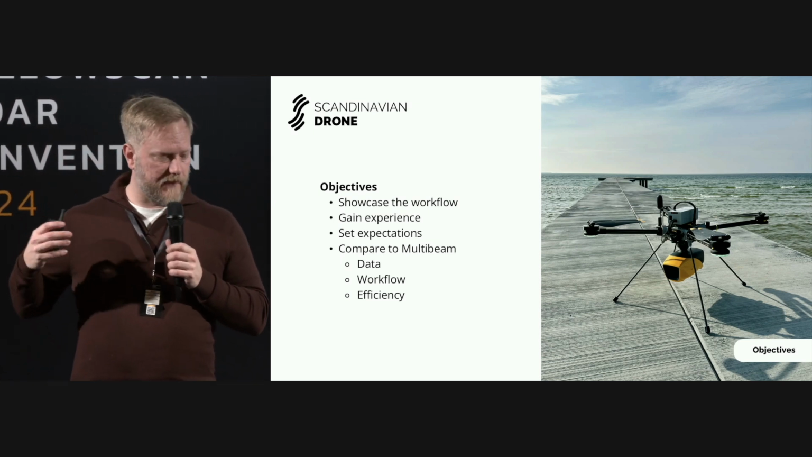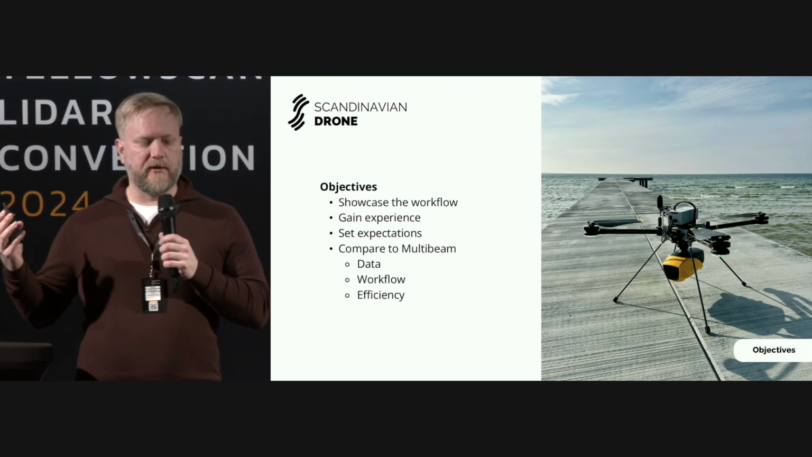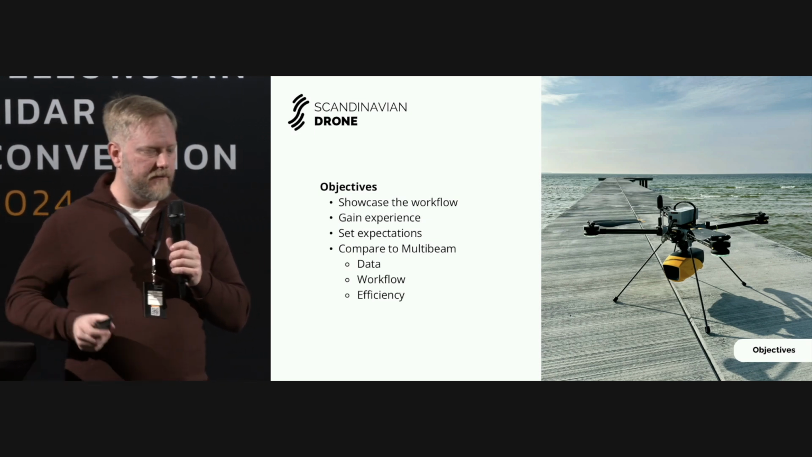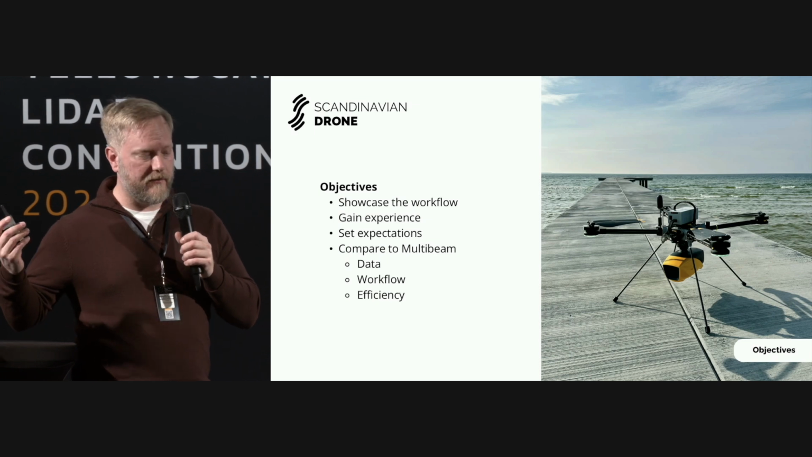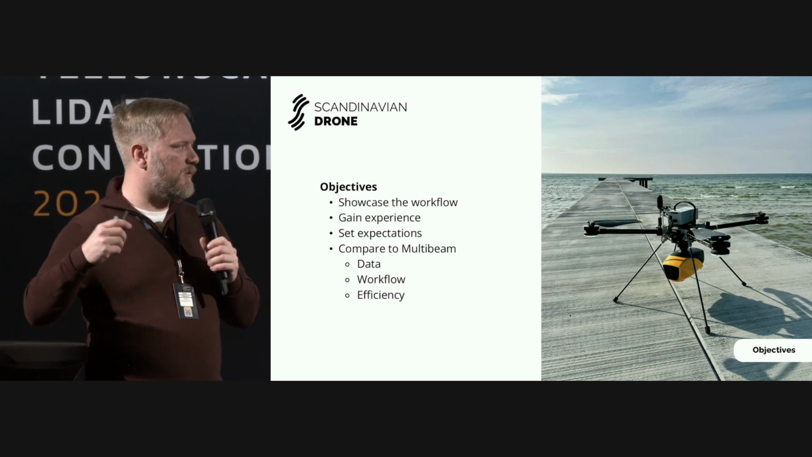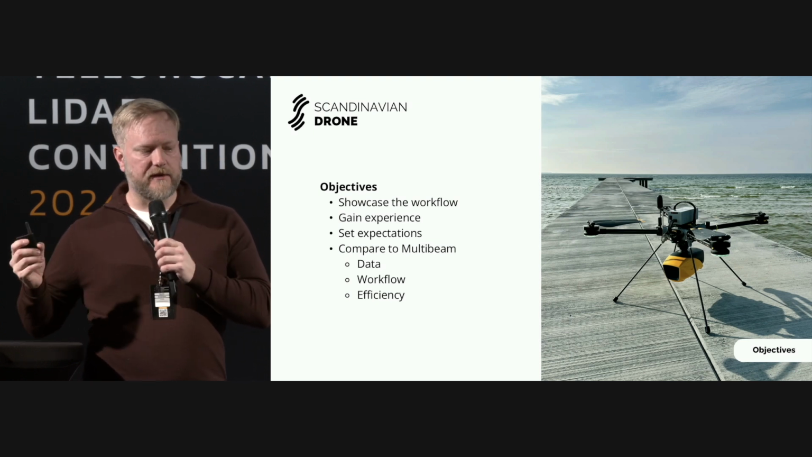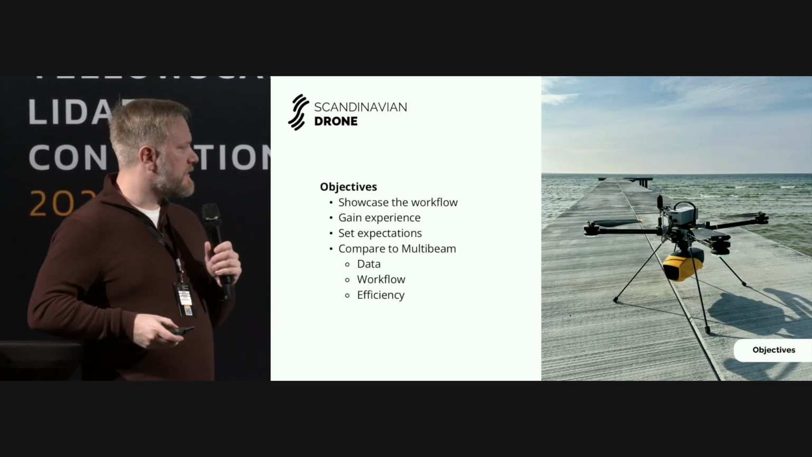And of course, in most cases, the alternative is going to be echo sounder, multi-beam. So for us, it will also be very important to see what the benefits and downsides are of using a system like the Navigator compared to a multi-beam system. See what type of data you will get from it, see how the workflow is, both in the field and also in the post-processing of the data, and also see a little bit how efficient LiDAR is compared to multi-beam in different scenarios.